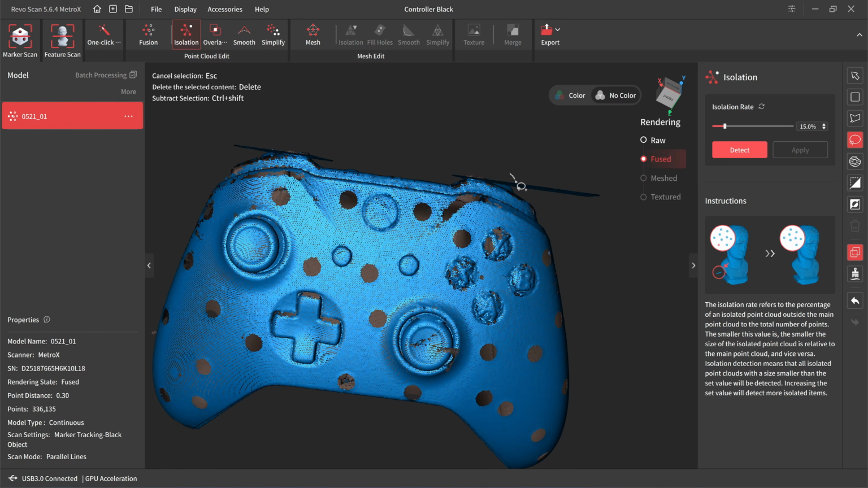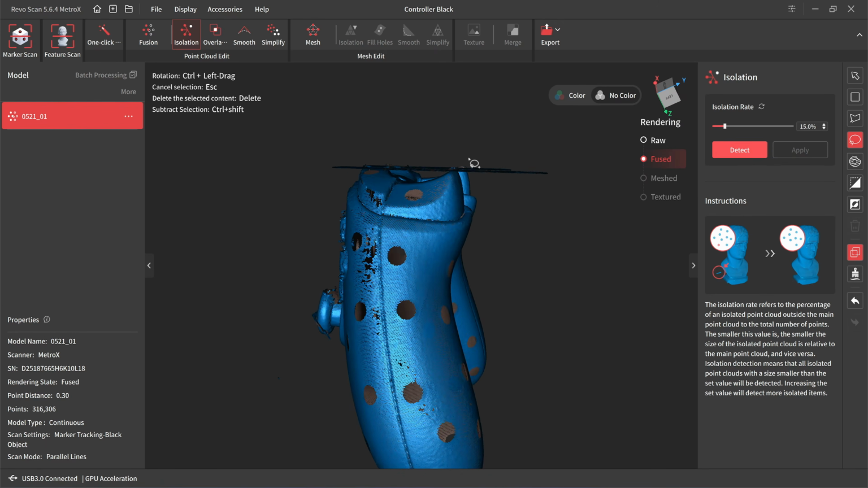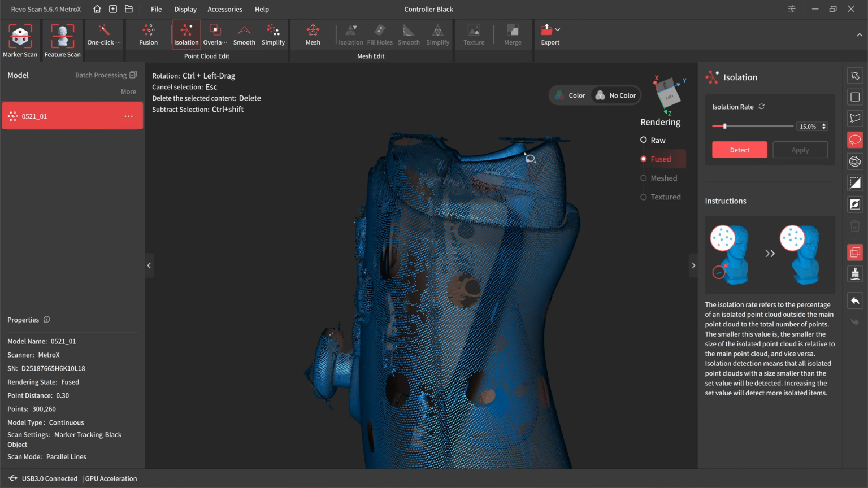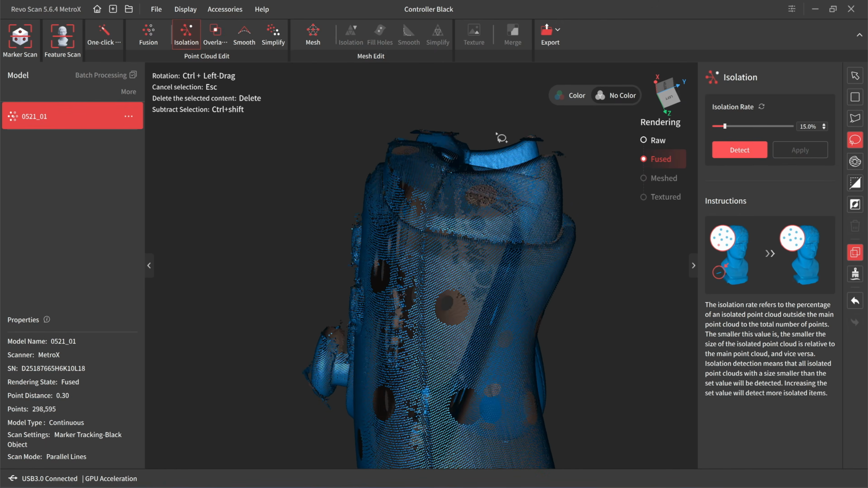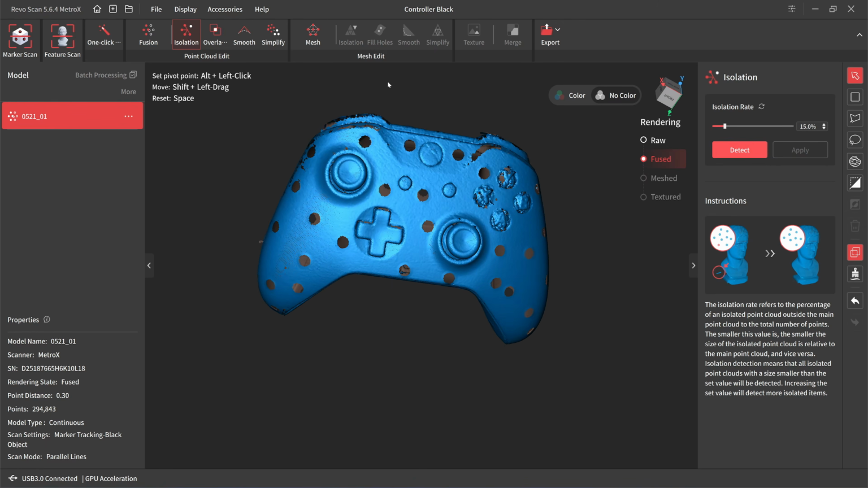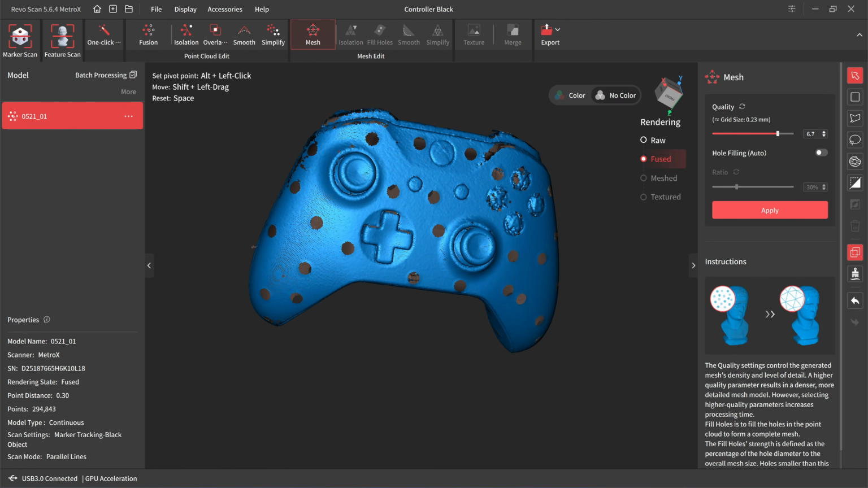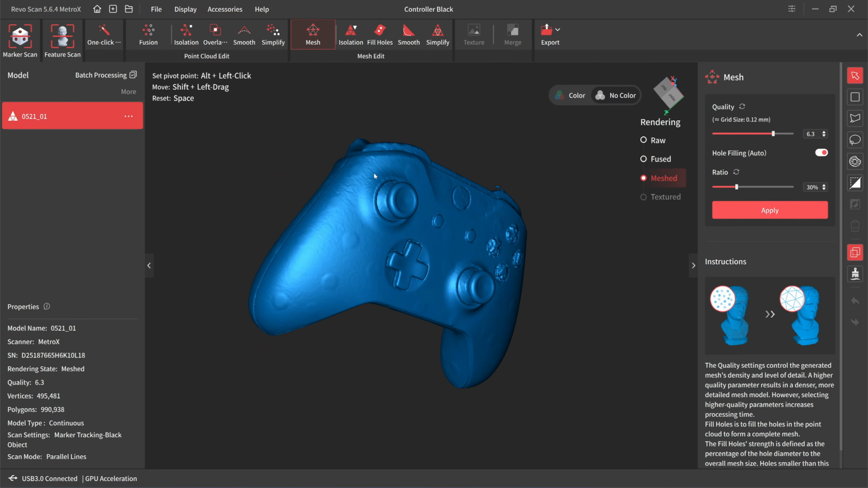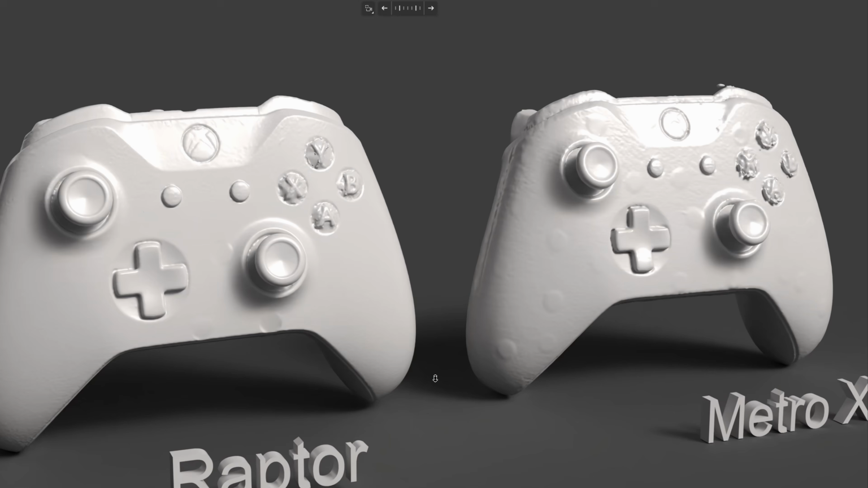So continuous scanning does not work. Everything that I have deleted will come back. So the best way to scan this is by doing separate scans and merging. I need to mesh it before I can fill the hole. Let's try auto hole filling. Grid size will be 0.3. Let's apply this. Okay, here's the result. I will export this for comparison.